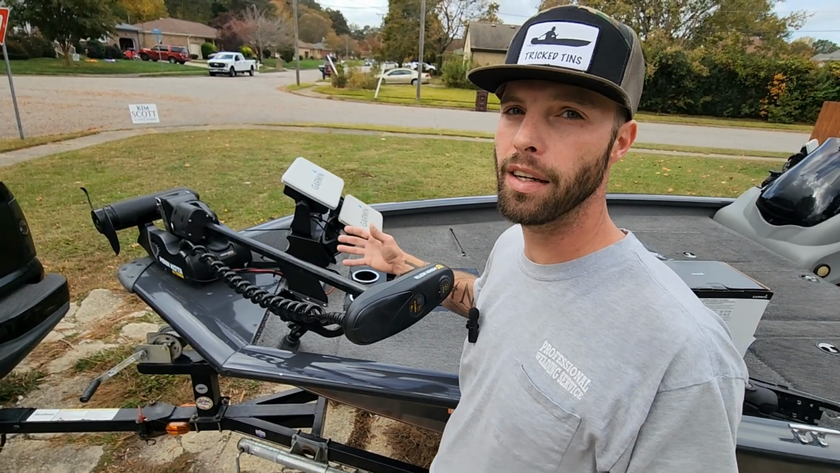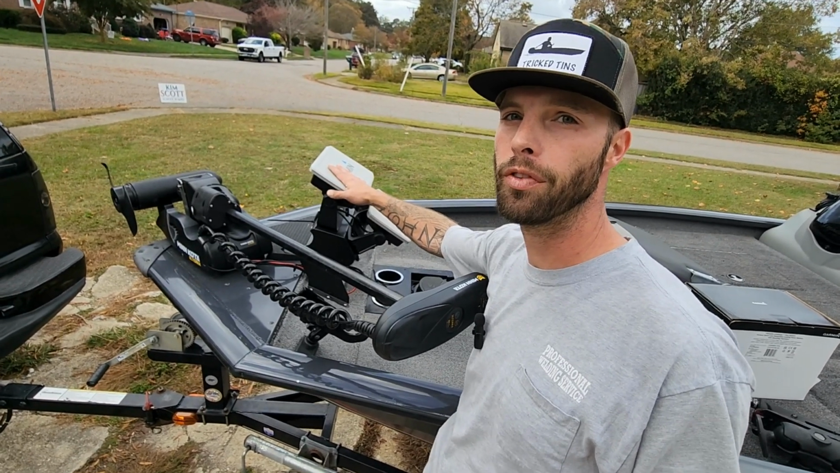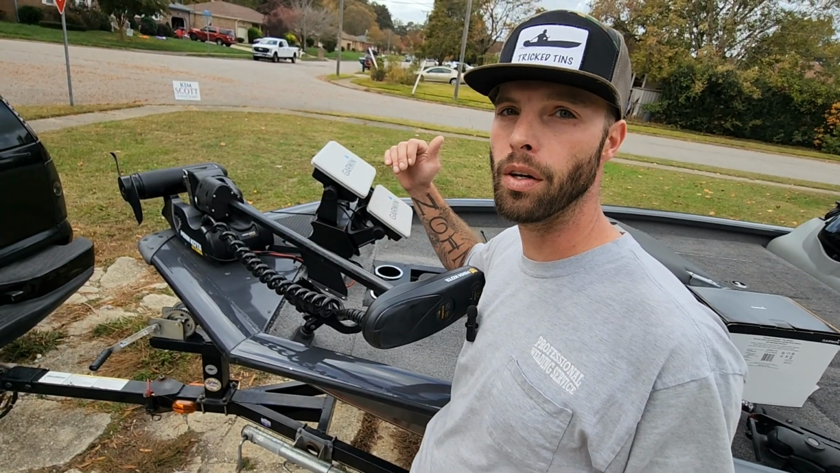But I always had the idea of putting the Panoptics in here. That's why I went with this dual graph bridge. I'm gonna put the Panoptics up on the front, and then the bottom one, I'll be able to switch between this 2D and the transducer off the transom.